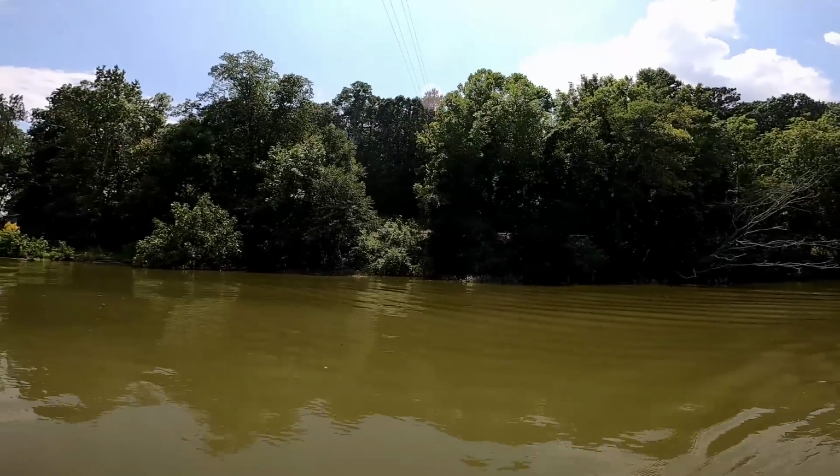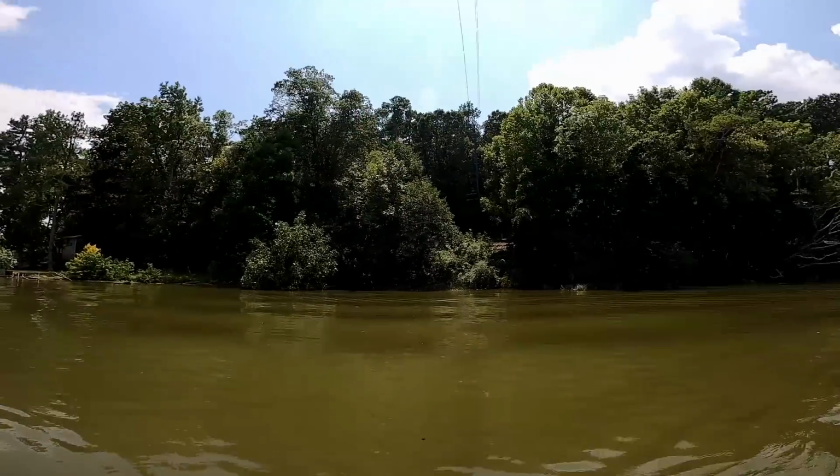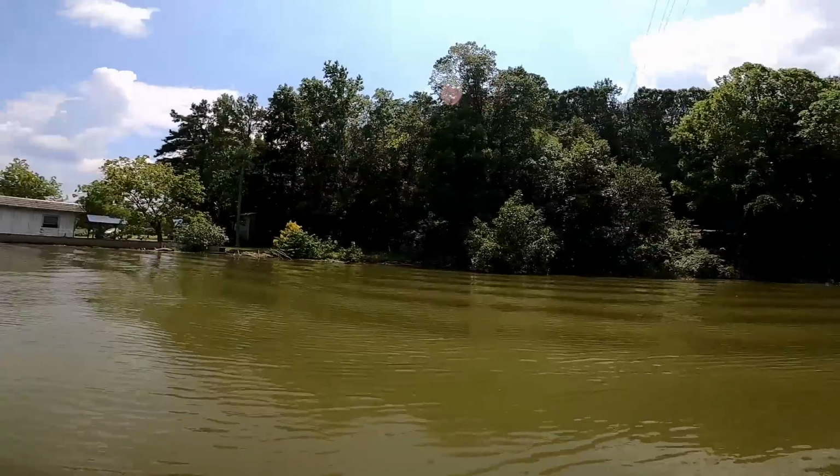So something hit it. I don't know how new or old it was. I'm not getting any signals on the sonar, but that's the kind of stuff I'm looking for, indications that there was a wreck somewhere. But I just don't think this is the spot.